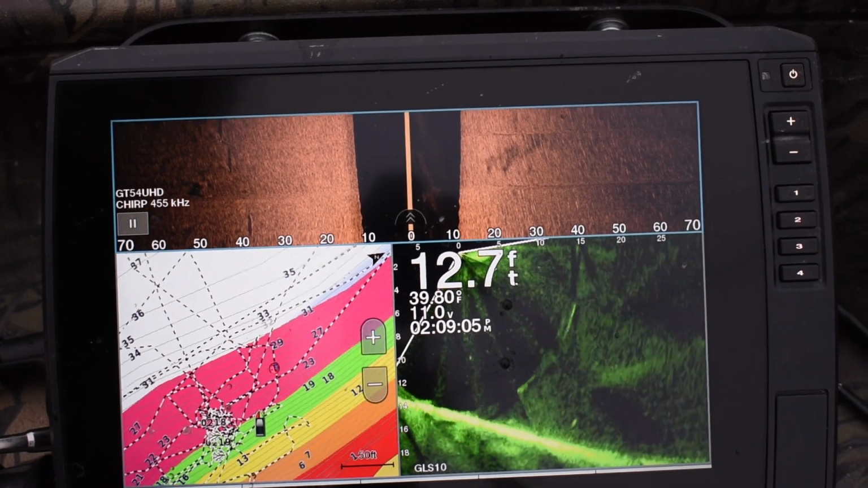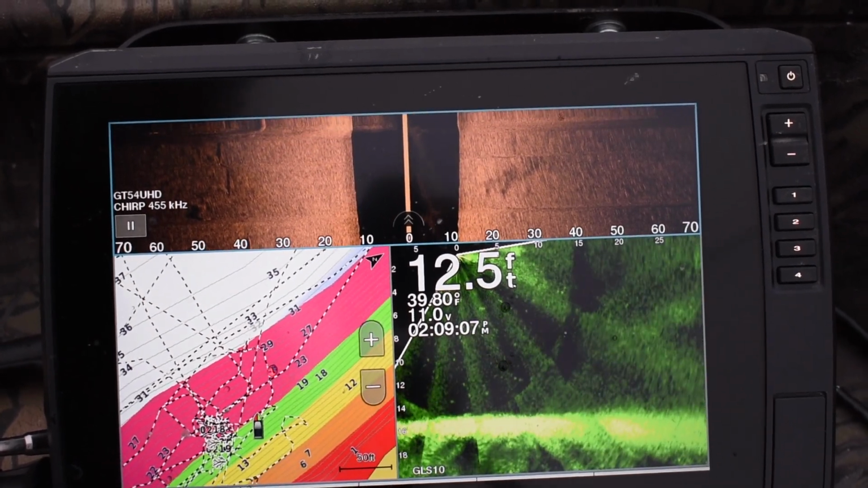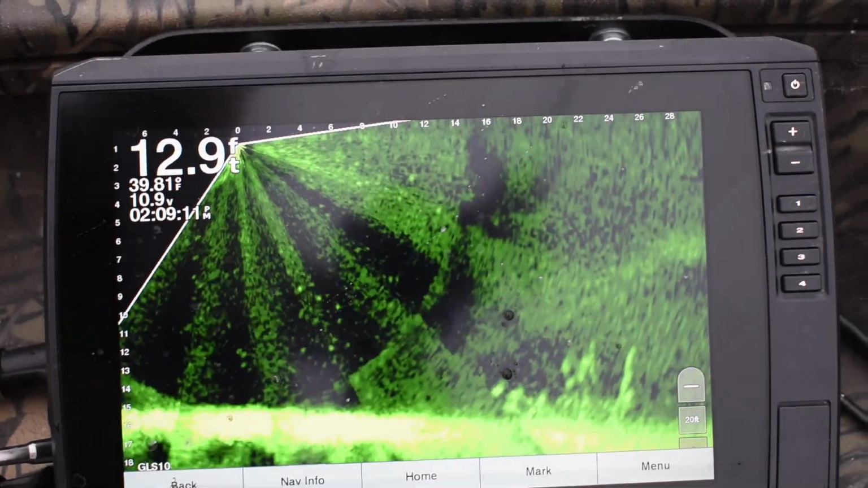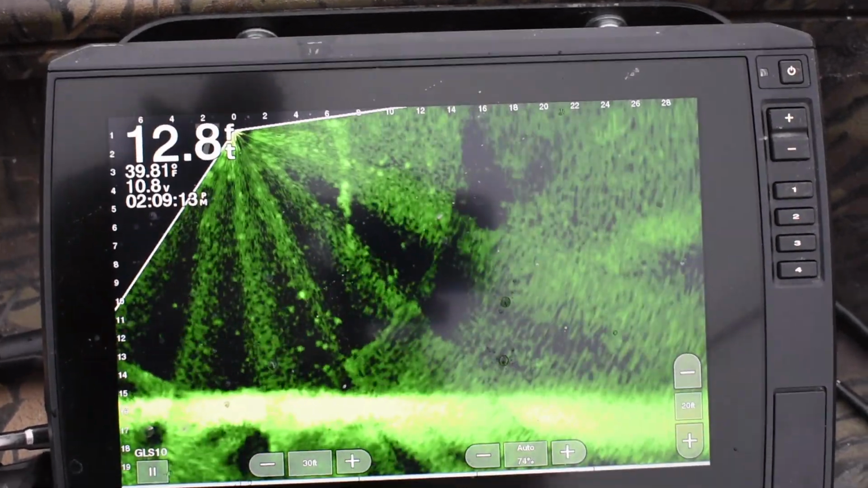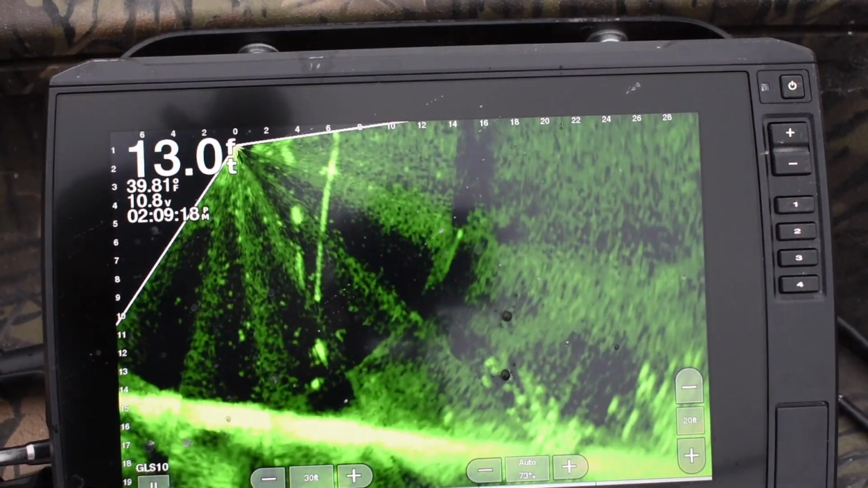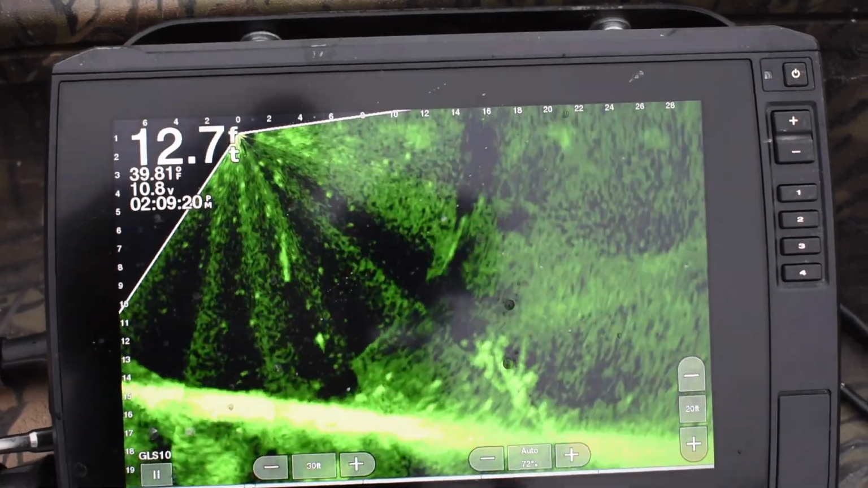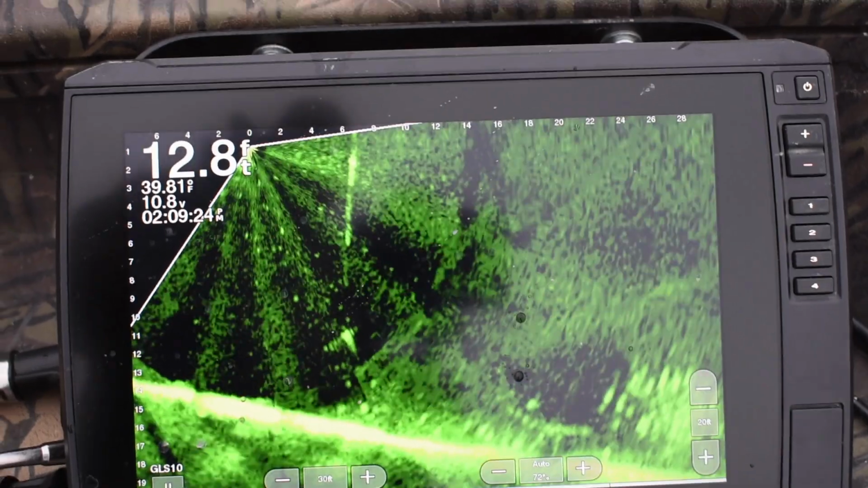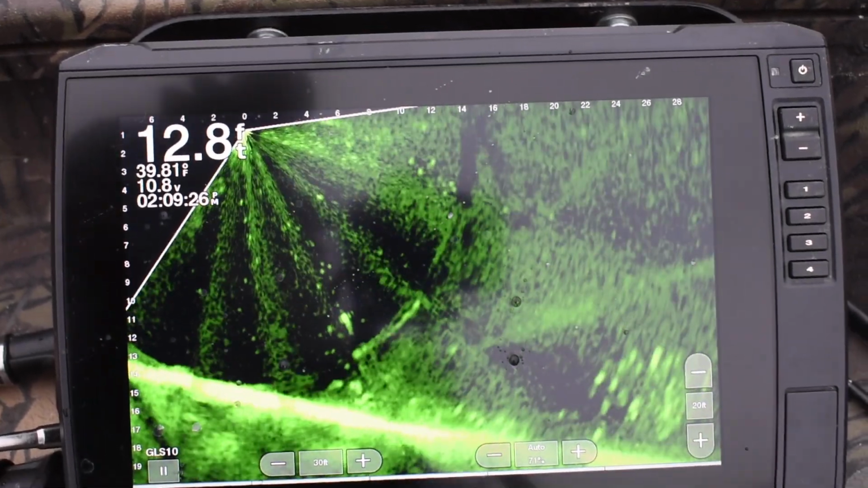Here I wanted to show you, sometimes whenever I'm moving between places, you'll see I use the side imaging on the top, and then I have a map on the left, and then I can still use my forward-facing sonar, the Livescope, to still see what's going on. But that was why I had that in there, just kind of to show you that.